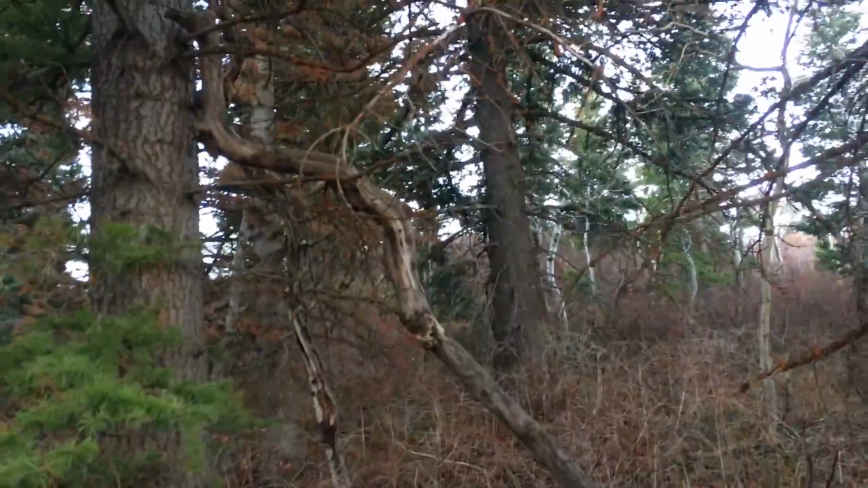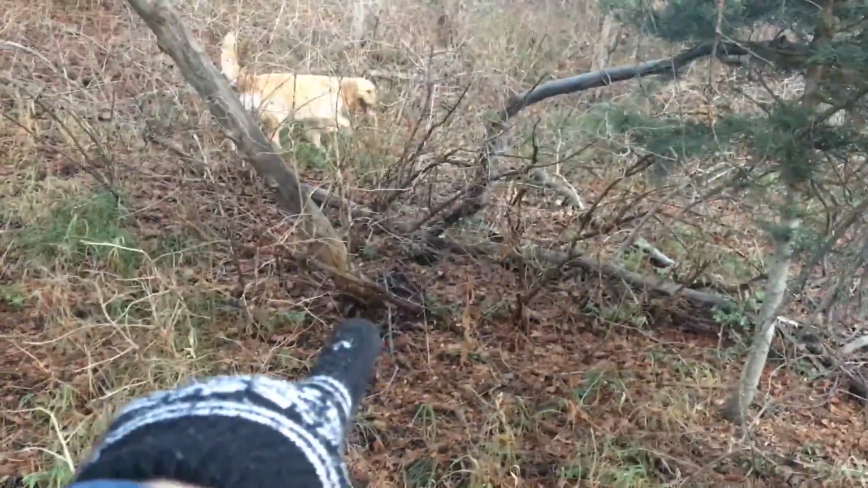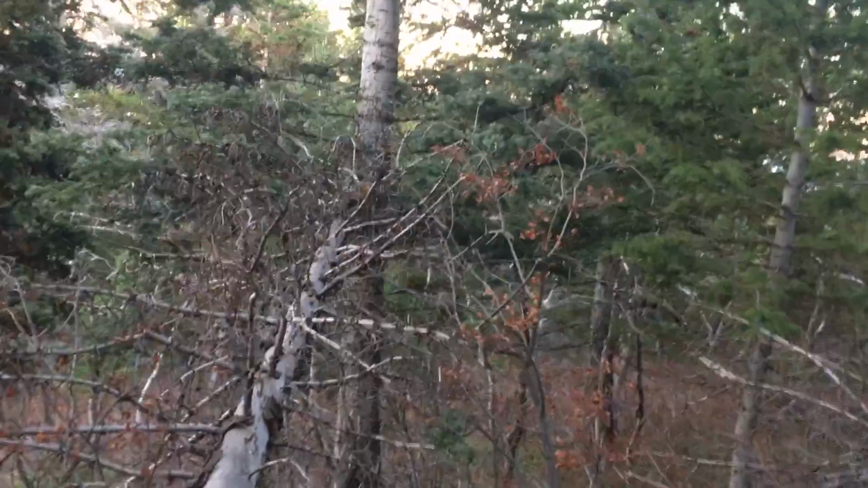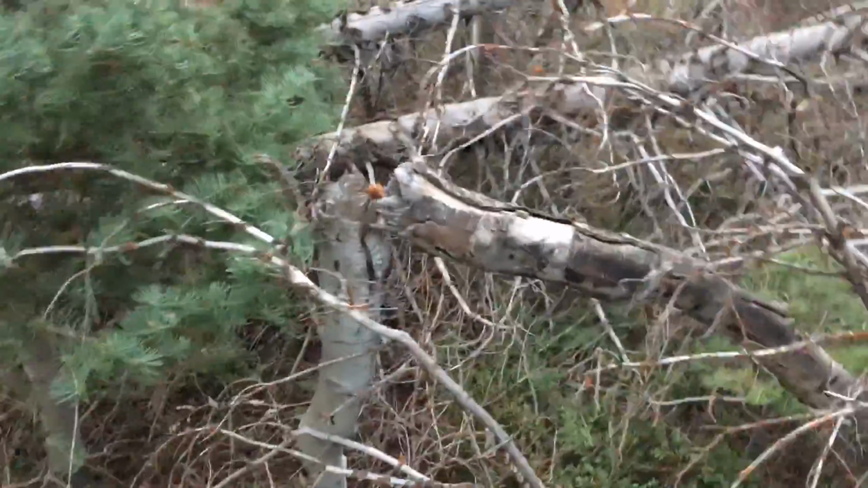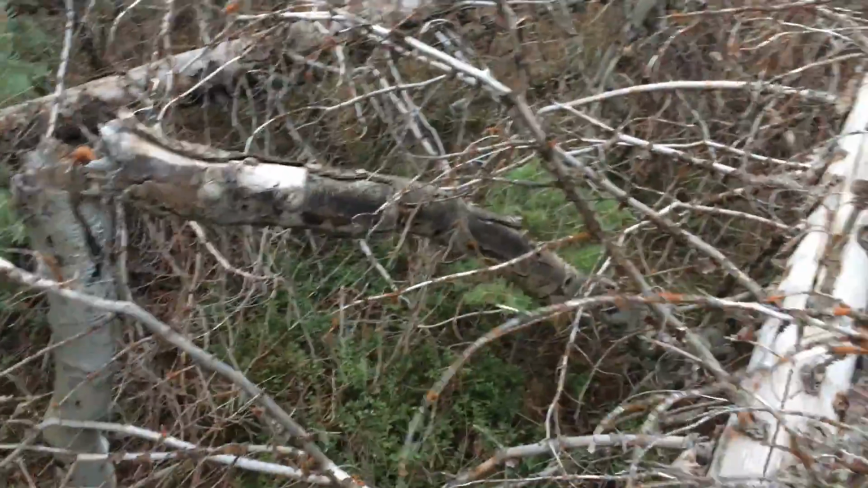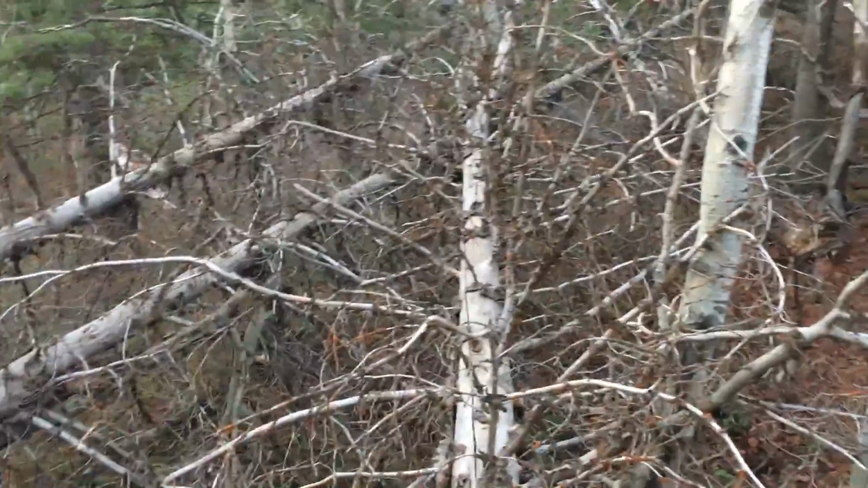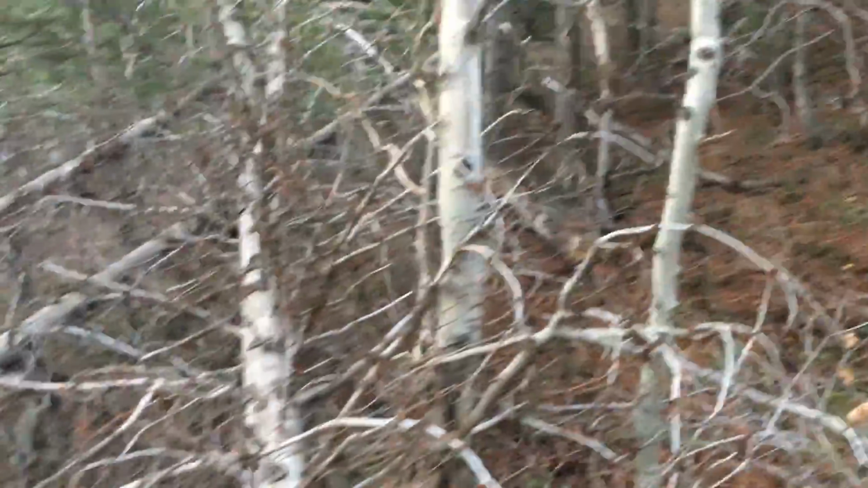So here's some tree leans, and that one looks like it may have grown there. Then you have a bunch of stuff leaned into a bunch of trees. Oh, see the one up in there? That's several. I'm walking on a structure here. You got a break that's not touching this main tree. There's actually a lot going on there that you can't necessarily see in the video. There's tons of trees, and they're woven and broken.